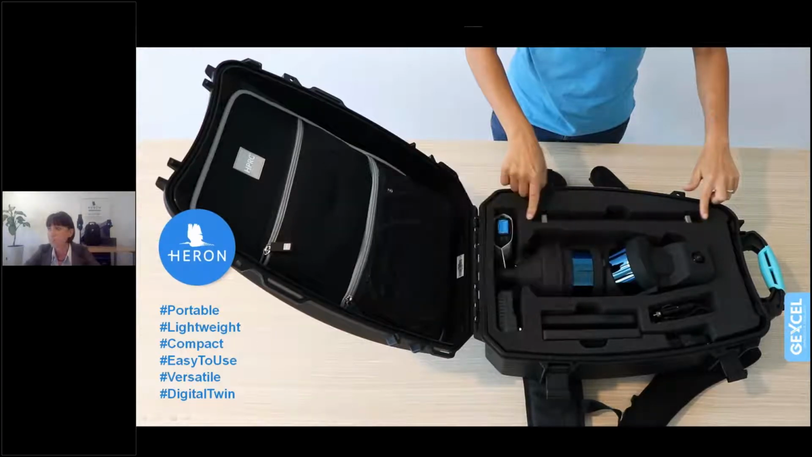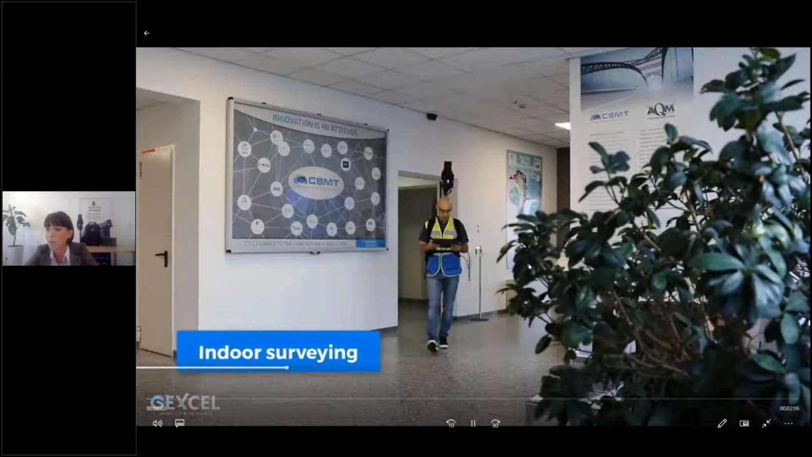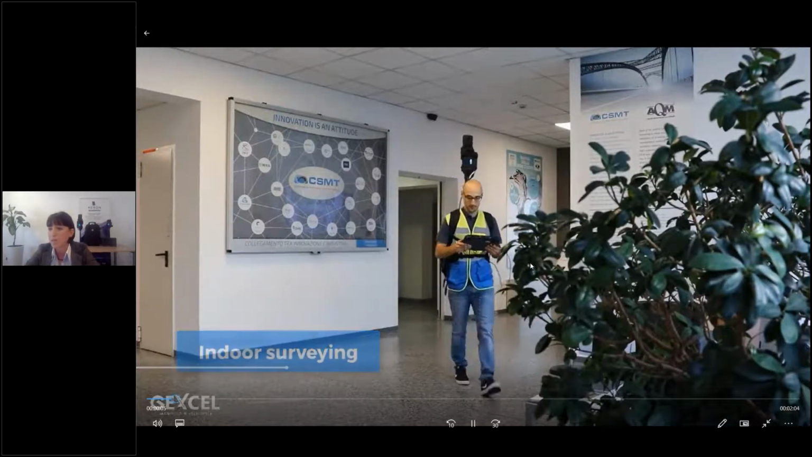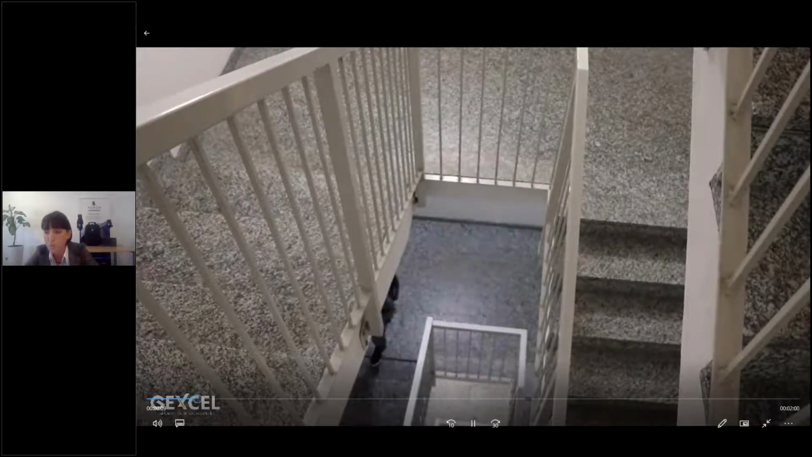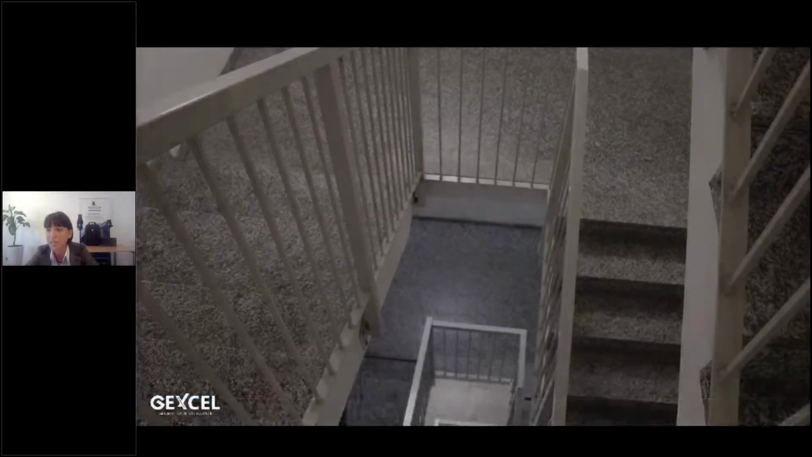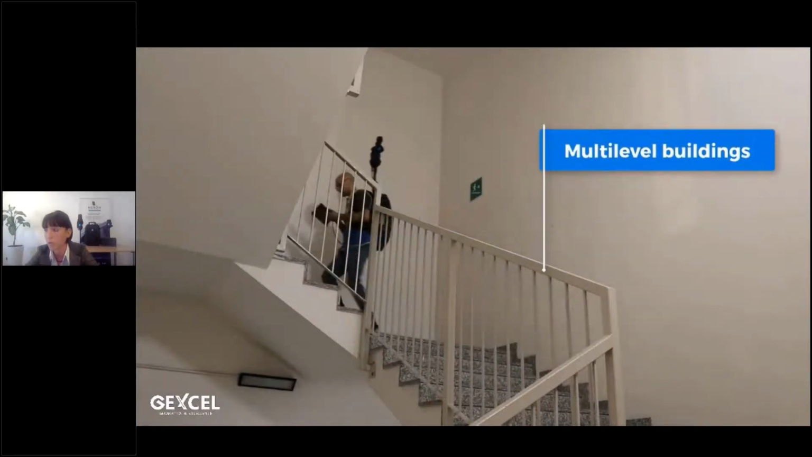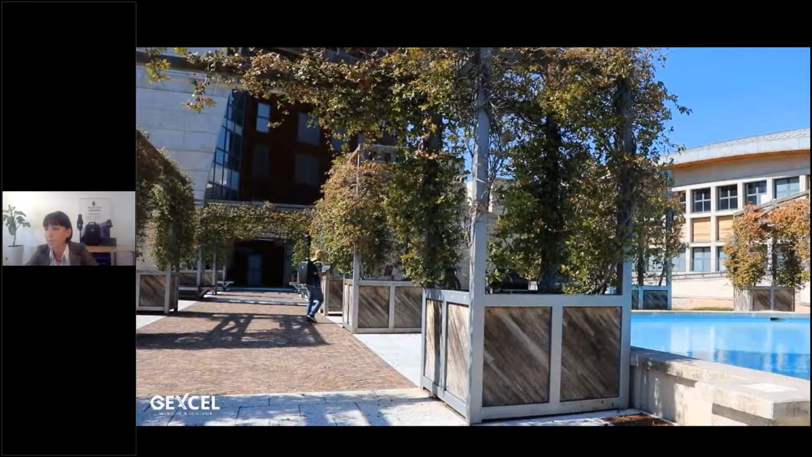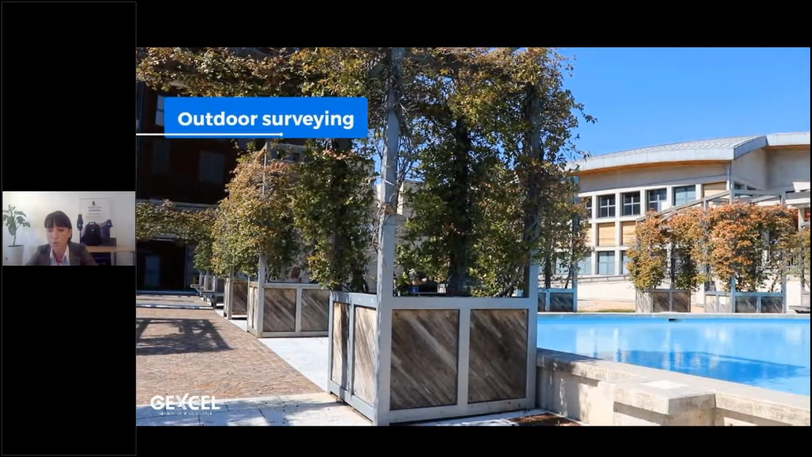HERON is a portable mobile mapping system which surveys the surrounding geometries at walking pace, and in a matter of minutes, HERON collects both indoor and outdoor areas. Complex, huge, and multi-level buildings are the indoor HERON's core.